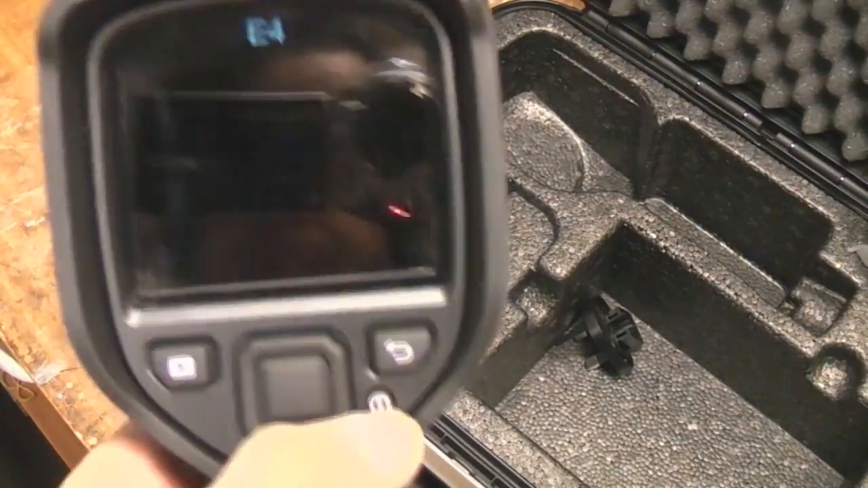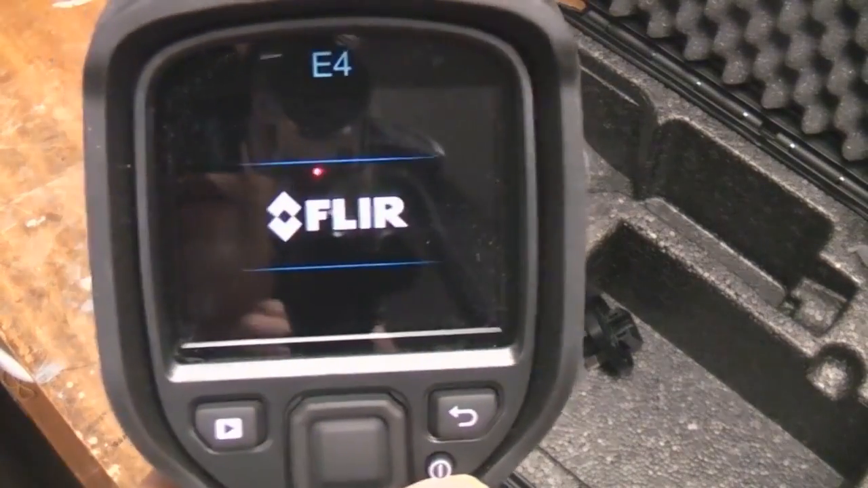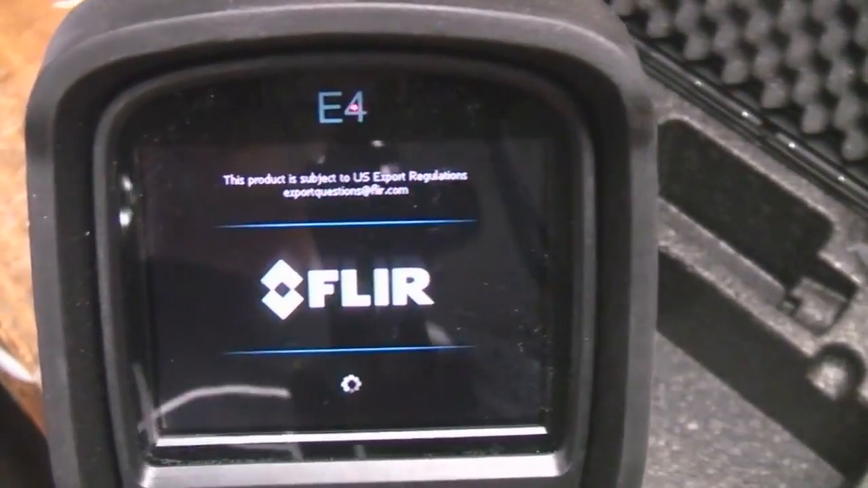Right, let's power it on. When you power it on after taking the battery out, it does take longer to start up. So I think it's using a standby mode when it's just been turned on and off. It tells you that this product is subject to US export regulations.